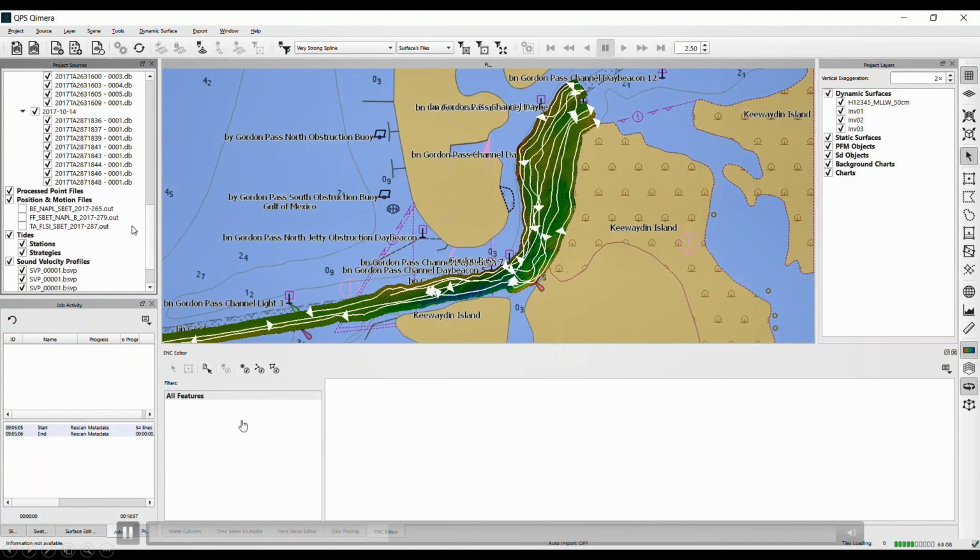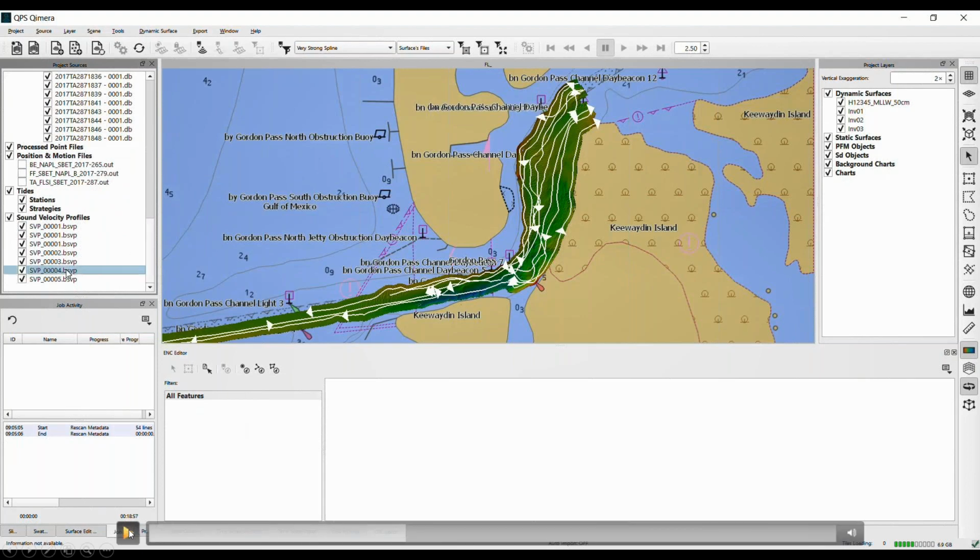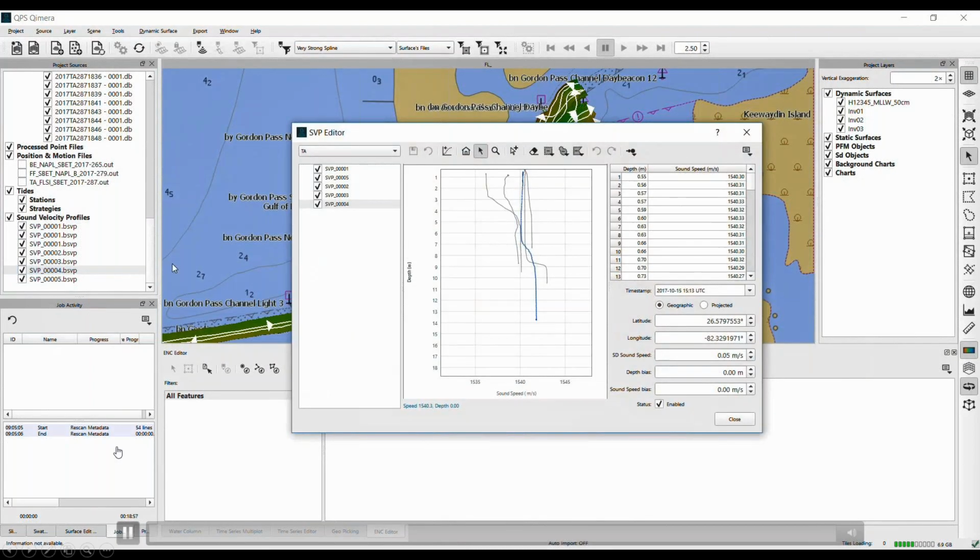We're going to apply those later as part of our post-processing. And as well, the sound speed profiles that are in the raw sonar data, those come through as well. These are the sound speed profiles that were applied in real time. So I don't need to import those separately. They're here. If I double click on one of those, there you go.